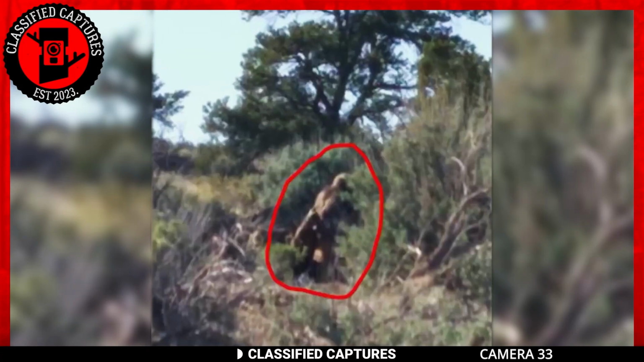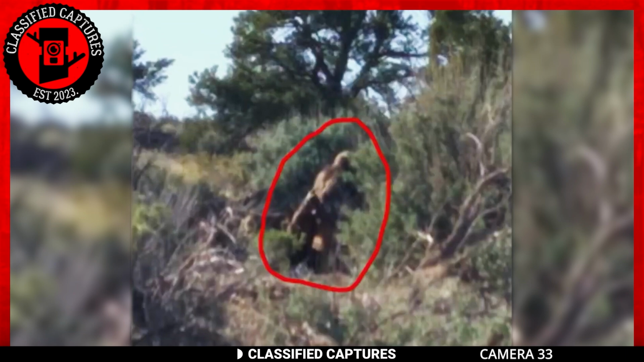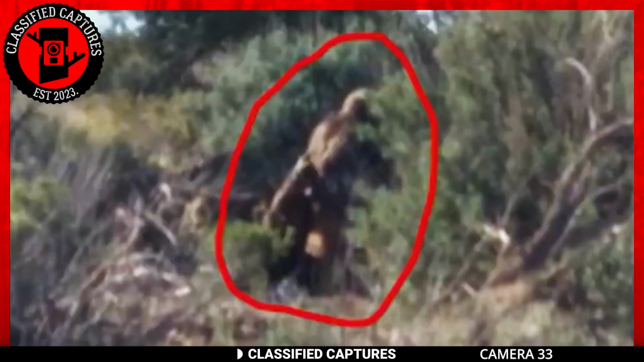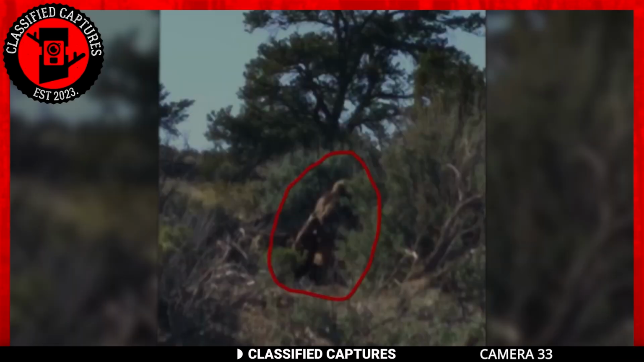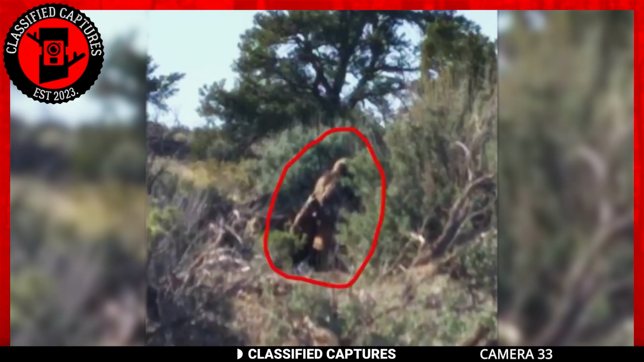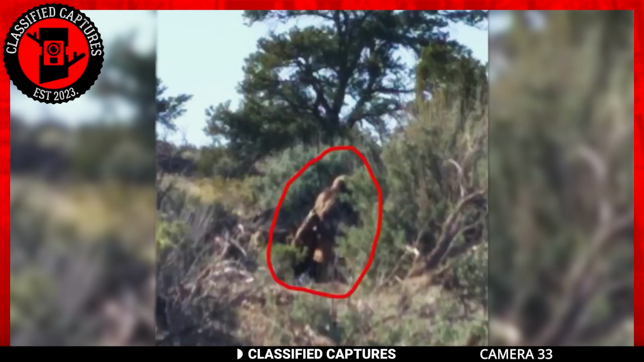Despite its fur, its body exhibits more human-like characteristics. This made all who saw it believe it was a Bigfoot, albeit a juvenile one given its size. Although it was big, adult Bigfoots are typically bigger, and individuals could say for certain that it was a Bigfoot because Bigfoot sightings are quite popular in that area.